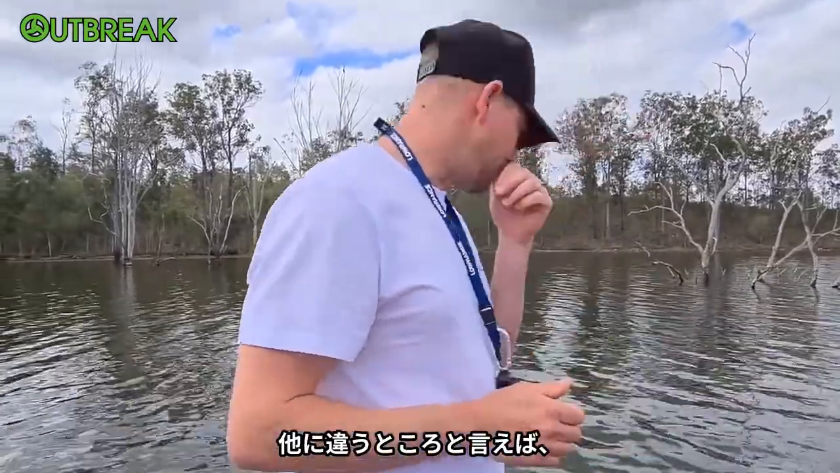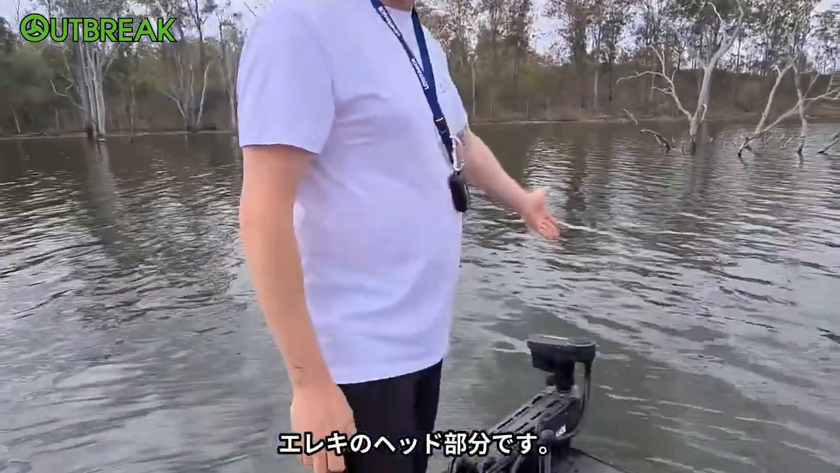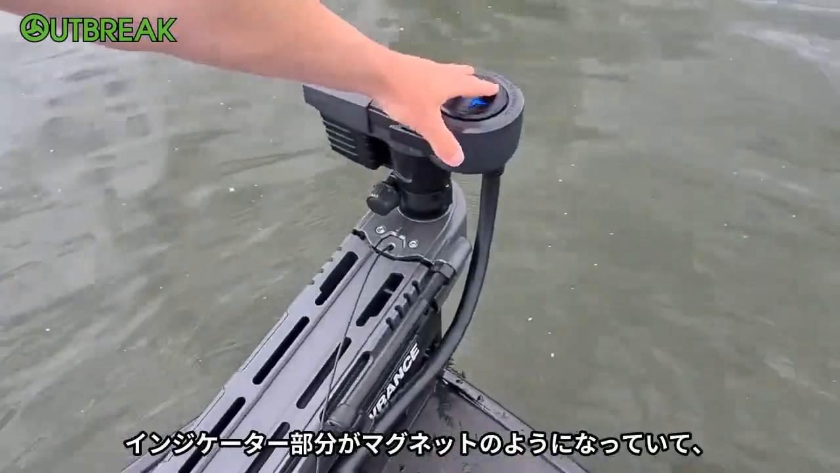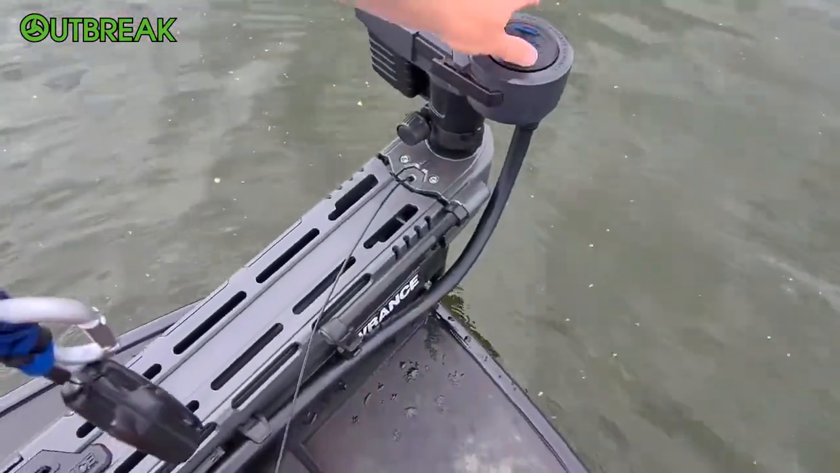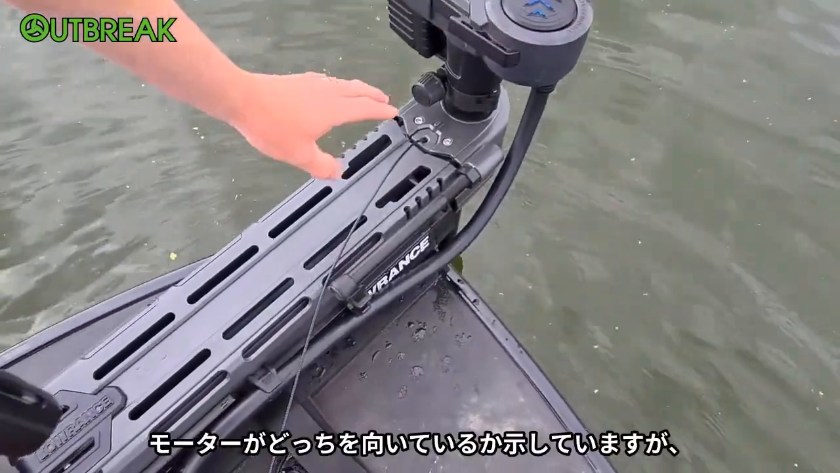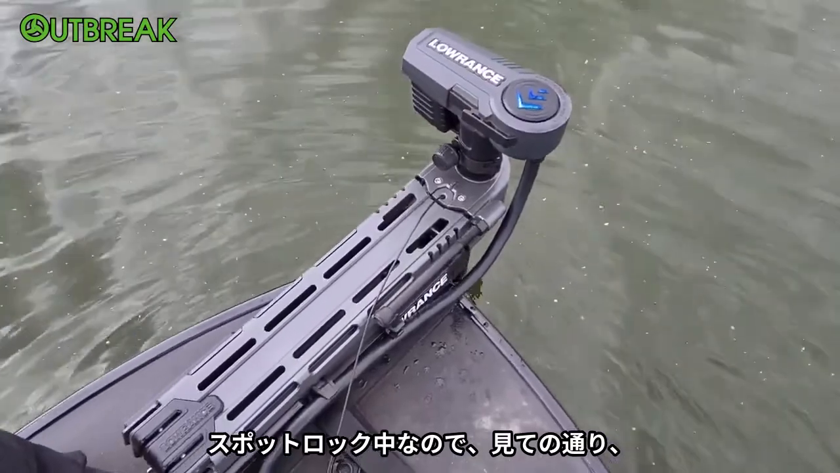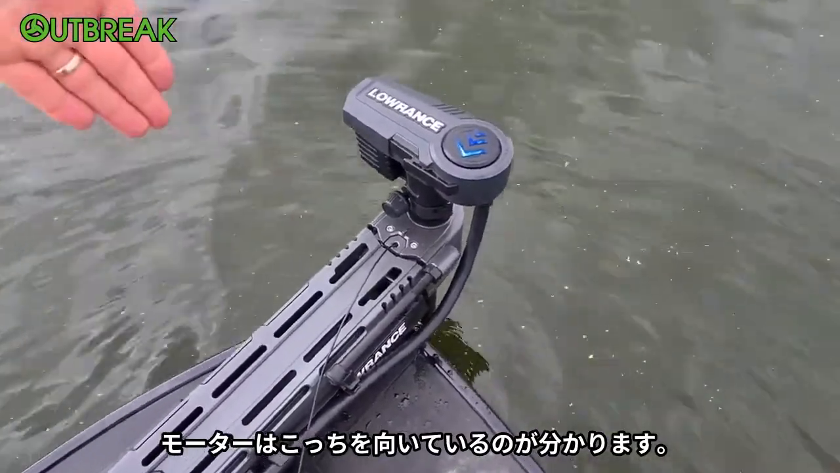Another thing that's a little bit different, on the head of the electric motor, the directional thing, it's like a magnet. It tells you which direction your motor is, but as you can see there, the spot lock's kicked in, so it's showing you that the motor's going this way.